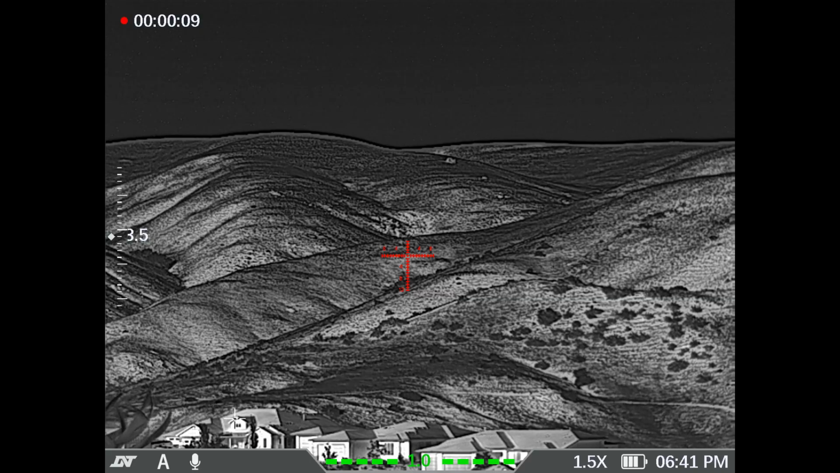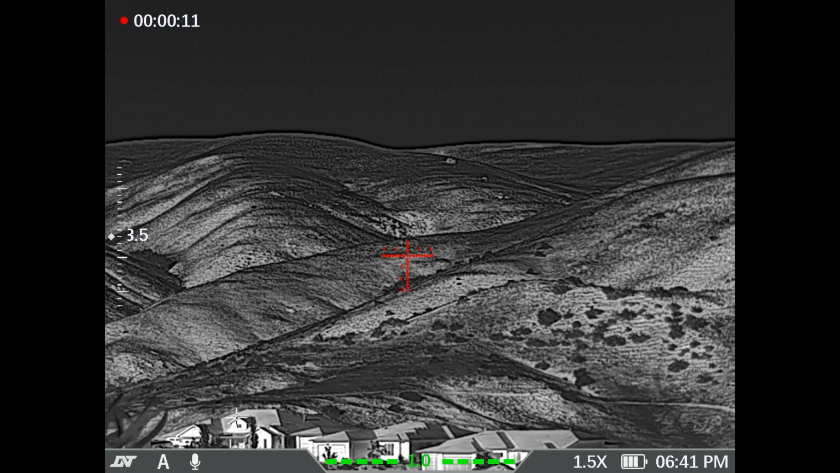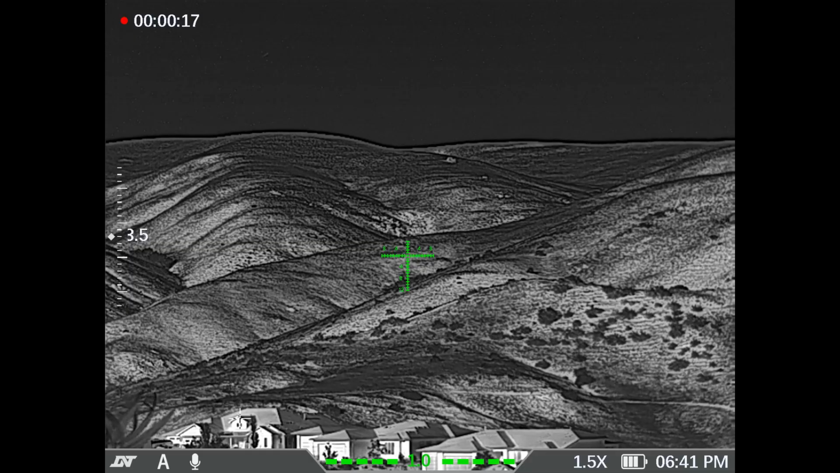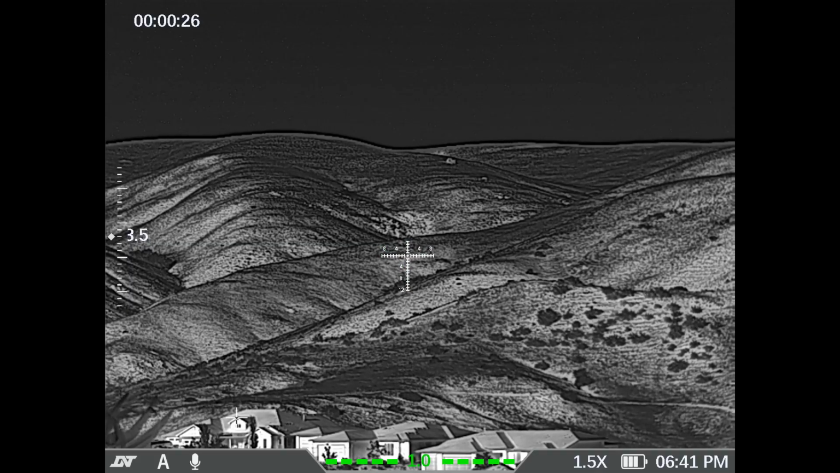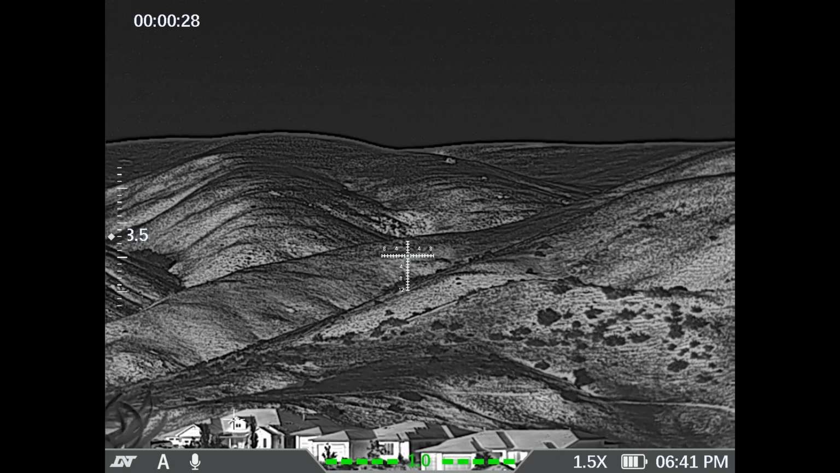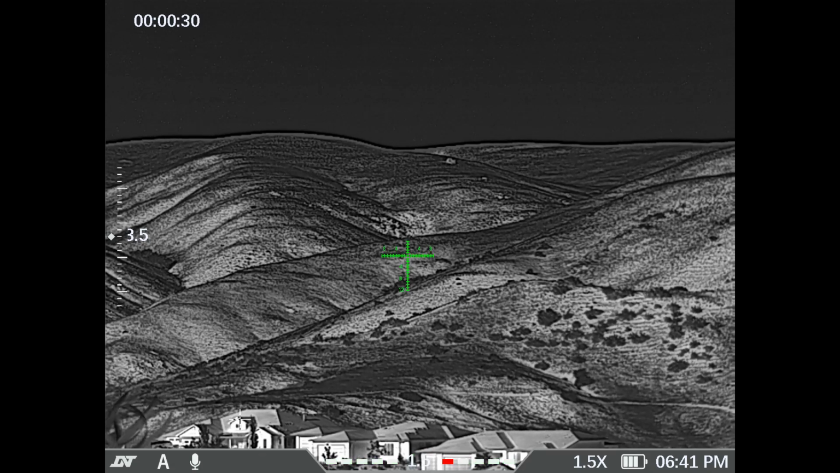This also has where you can change, and this is both for digital day, night, and for thermal, the reticle color. If I press this, I can change the reticle color to green, yellow, black, white, and red. I prefer white, it's pretty good when you're doing black hot. Some of them I can't see the numbers real well. Yellow's actually pretty good too.